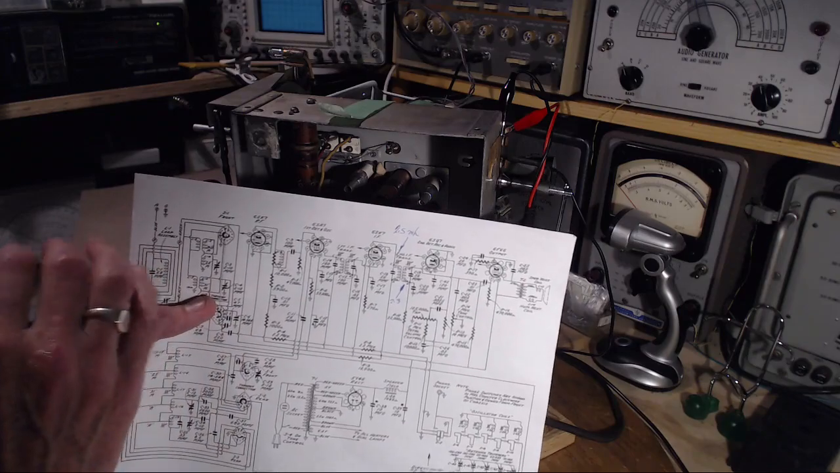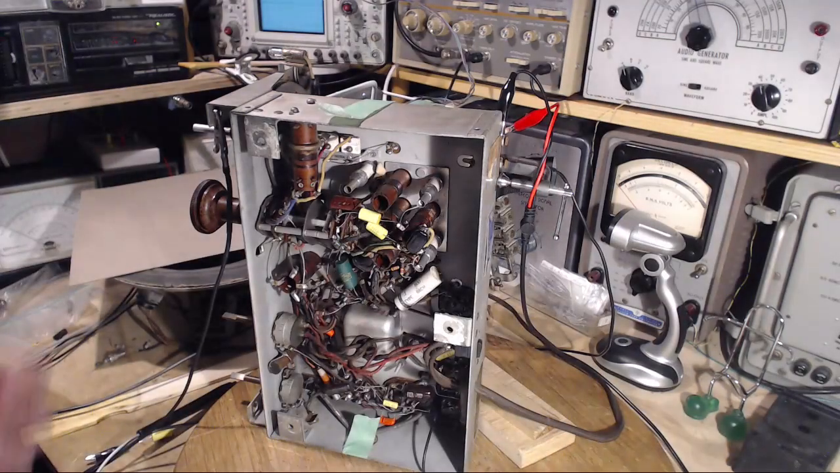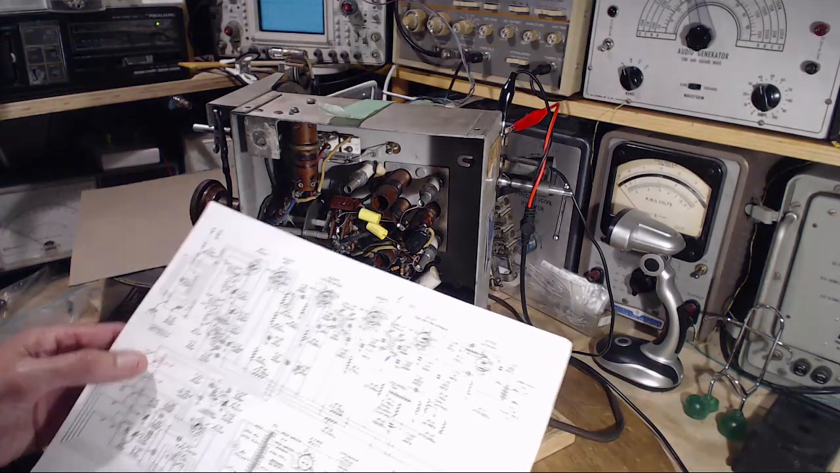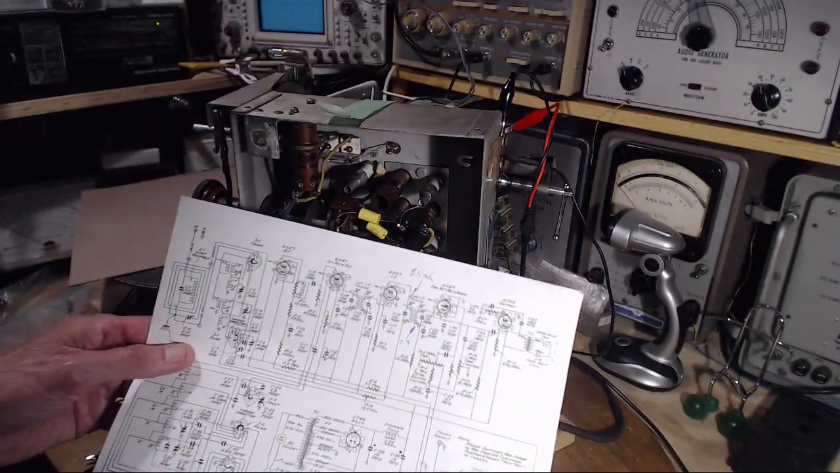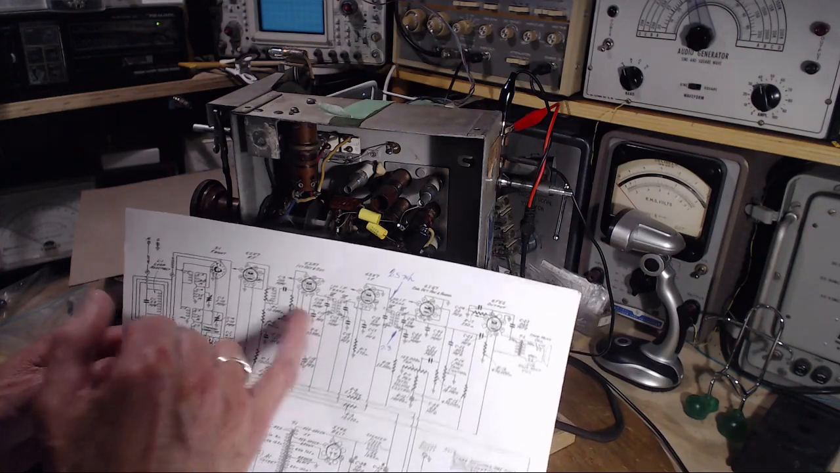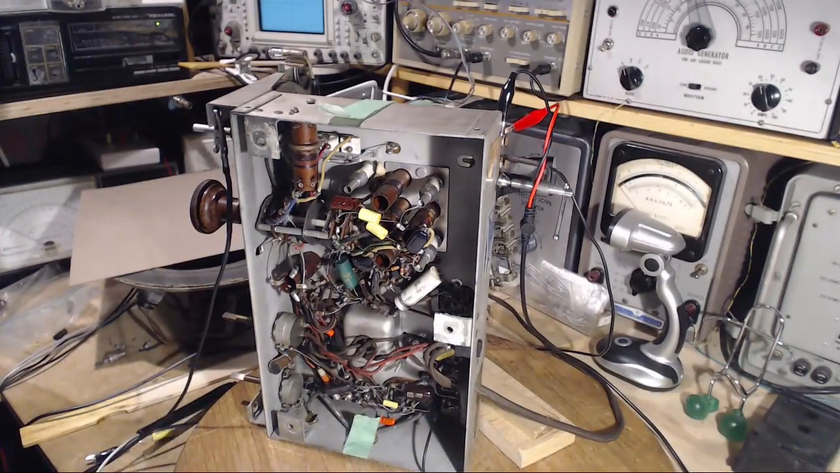There is some kind of, it sounds like a bit of an oscillation in this radio when you're tuning between stations. You kind of hear a bit of a tone of some sort. I don't have any idea what that really is, but could it be because this one's not doing its job anymore? Not very likely in my book.